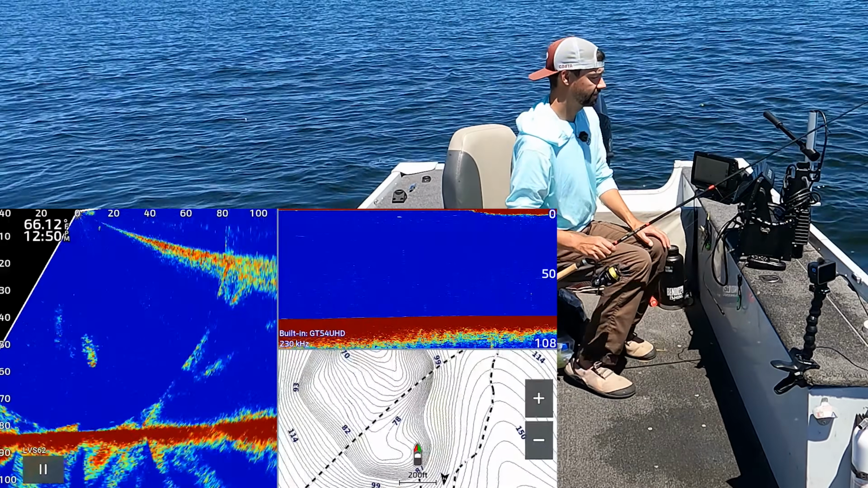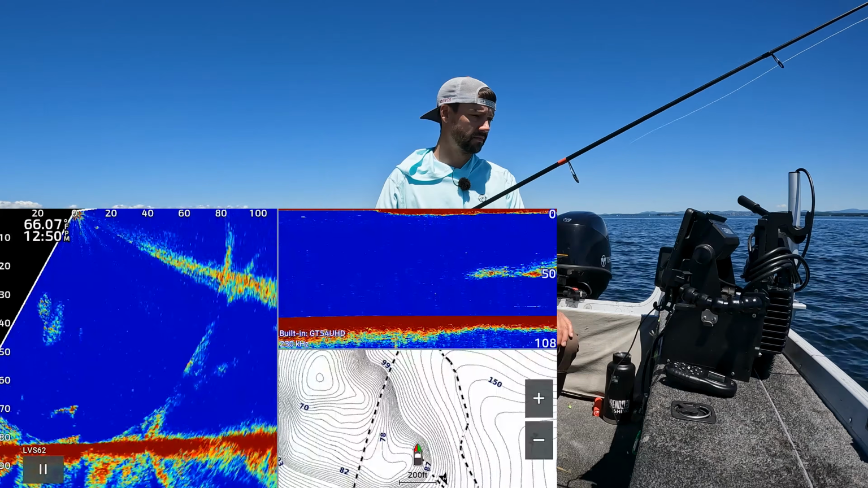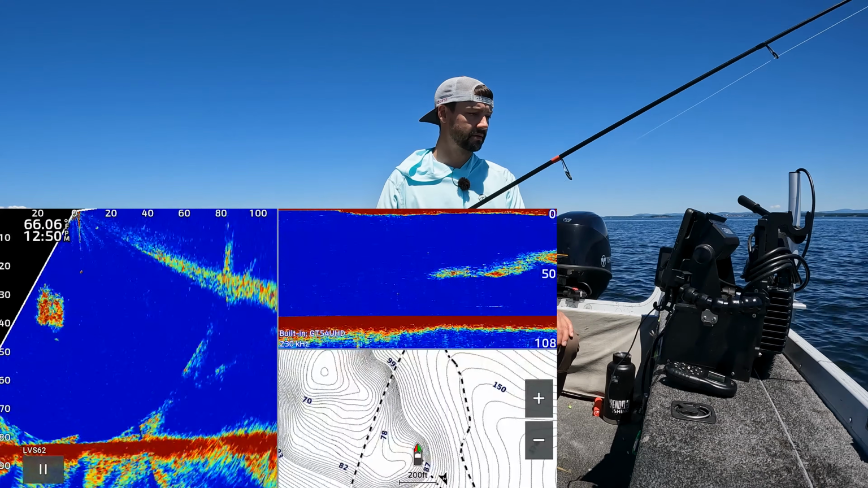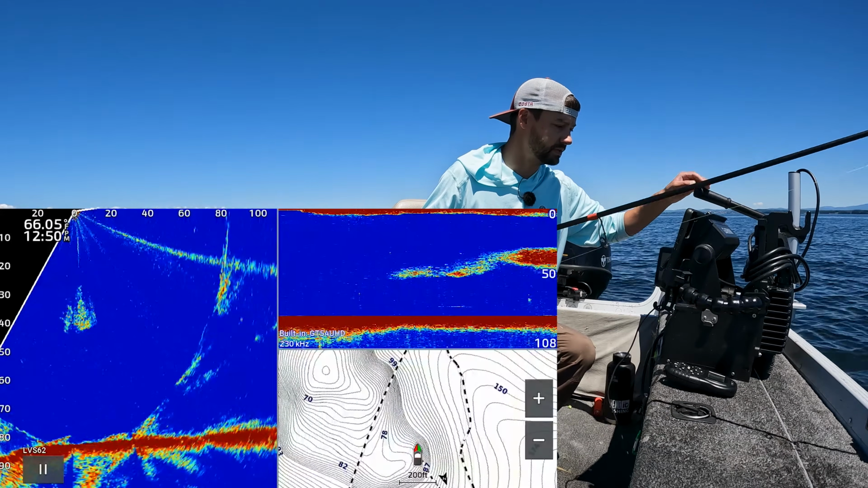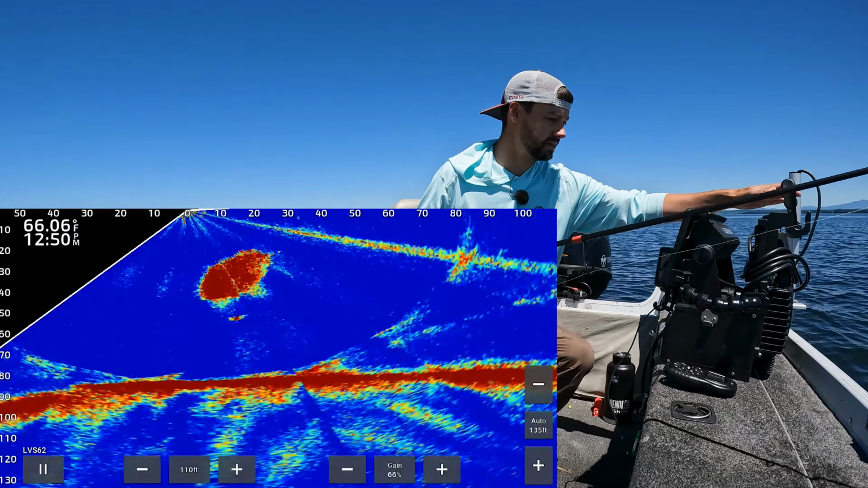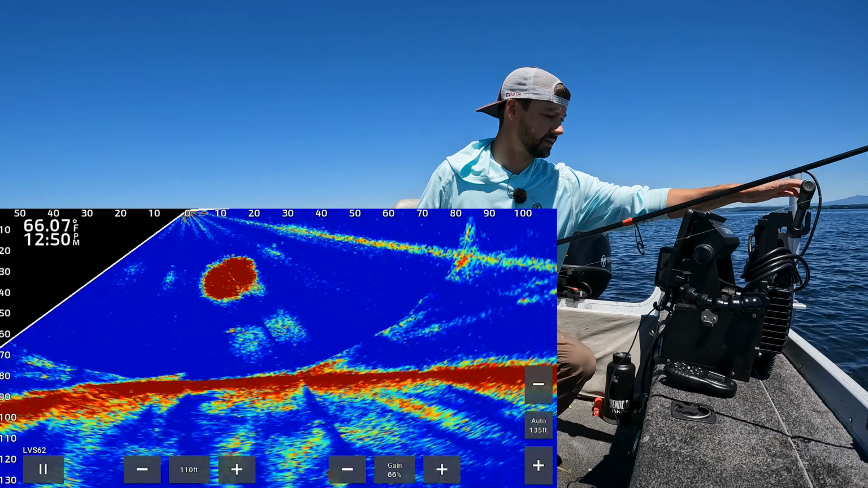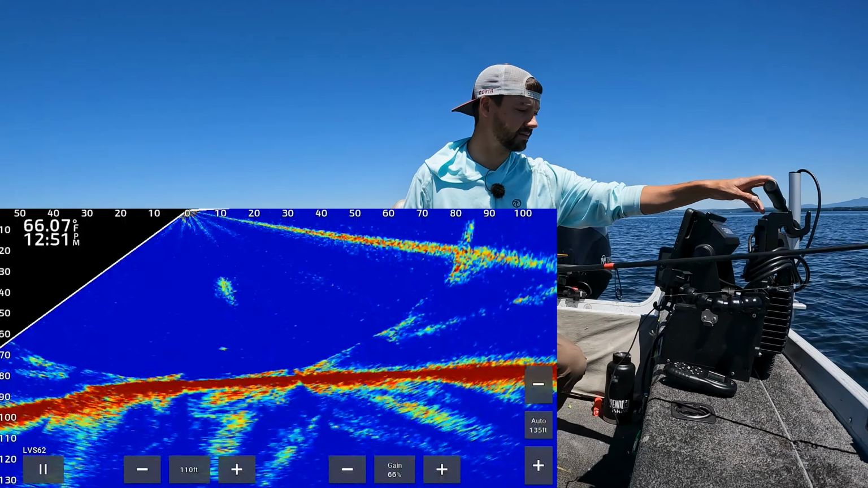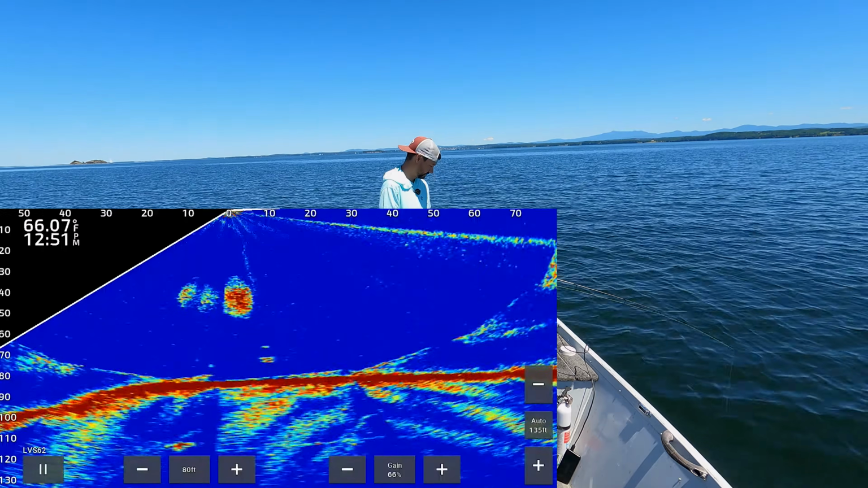So there's a laker right there. And I'm gonna drop it down. So 2D's picking up all the bait, which is awesome. And I'm pretty sure there's a laker, oh, there is a laker right below. So see that right there? That's a laker right below the bait. And rarely will he come over to me. But see how he's diving down there? And we get another one coming up right to me right now.